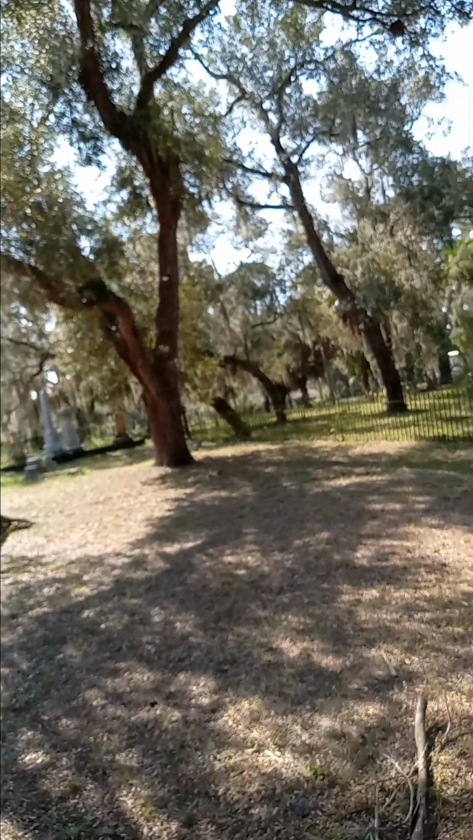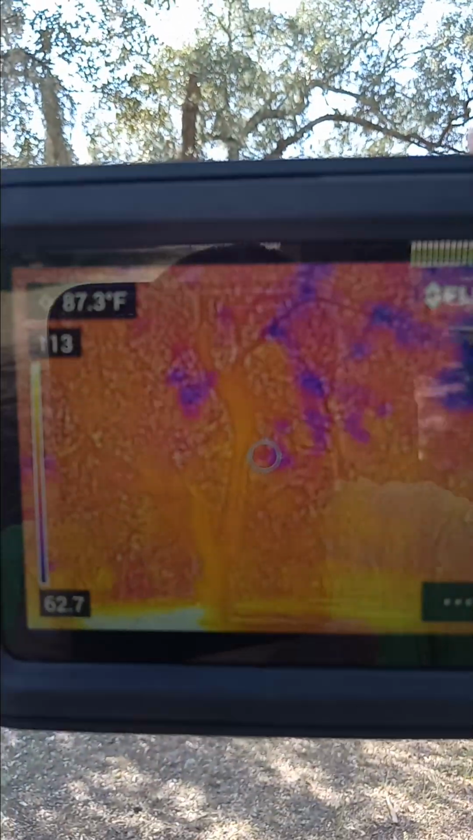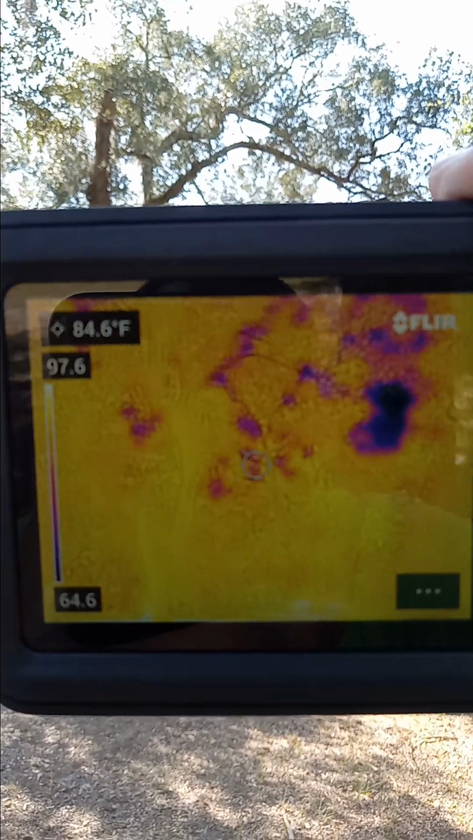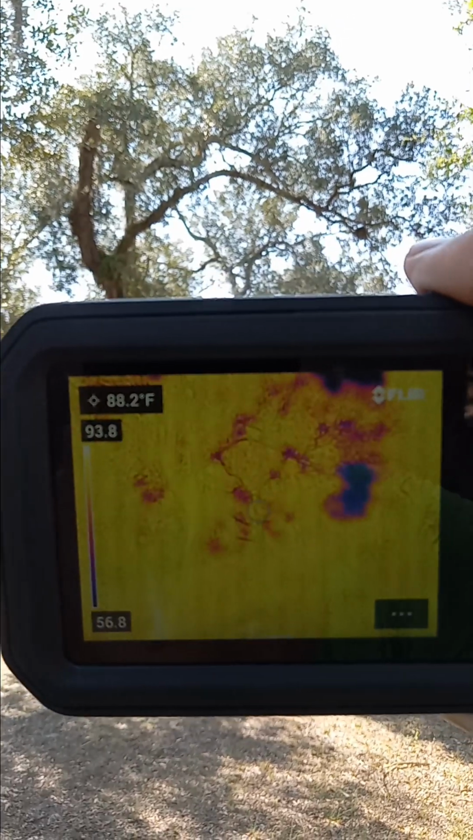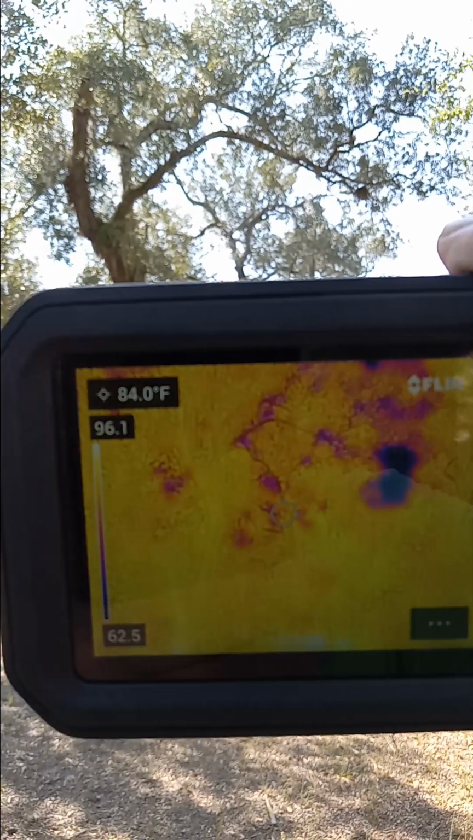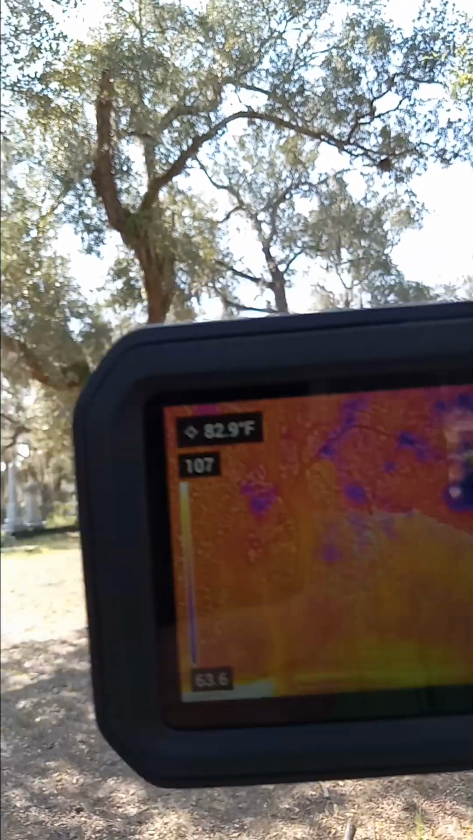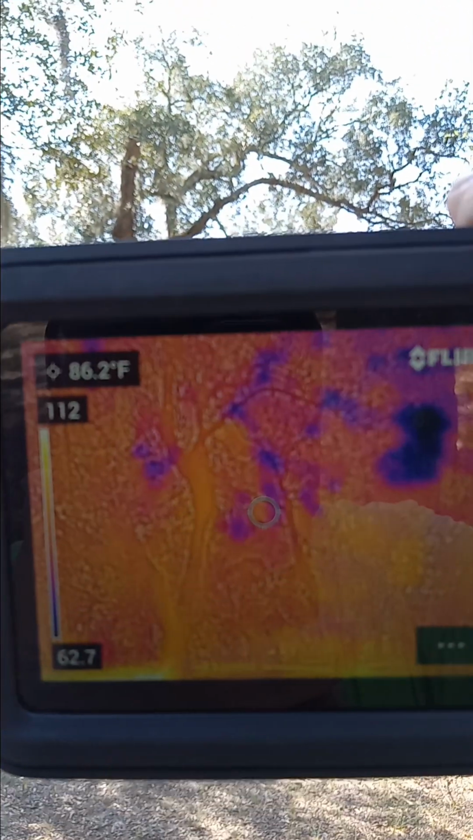So anyway, let's look back at the cold areas. That big cold area there, I think I picked that up last time. Last time I was here in the afternoon, so the light shifts. Now I'm here in the morning, so I have the shade from this big tree right here, which gives me really, really good pictures.